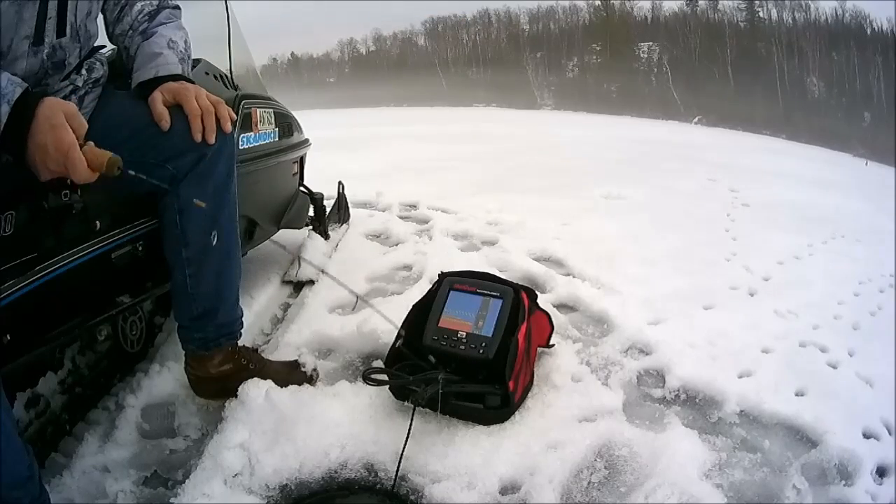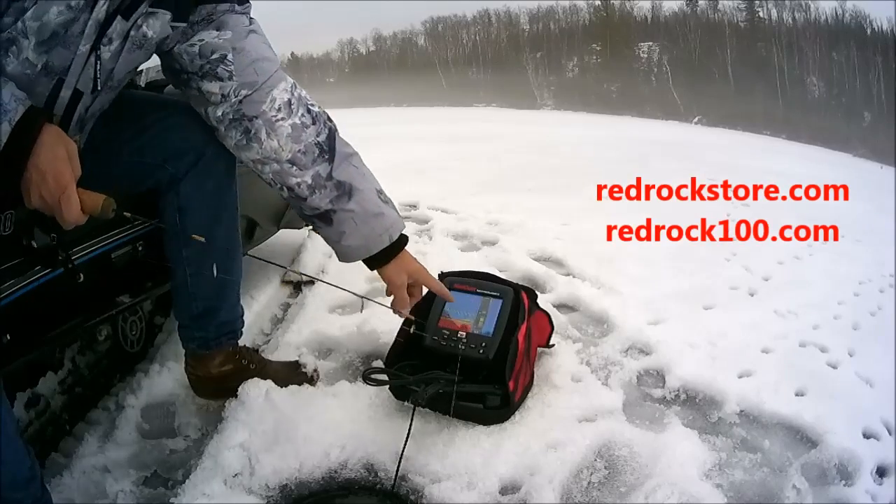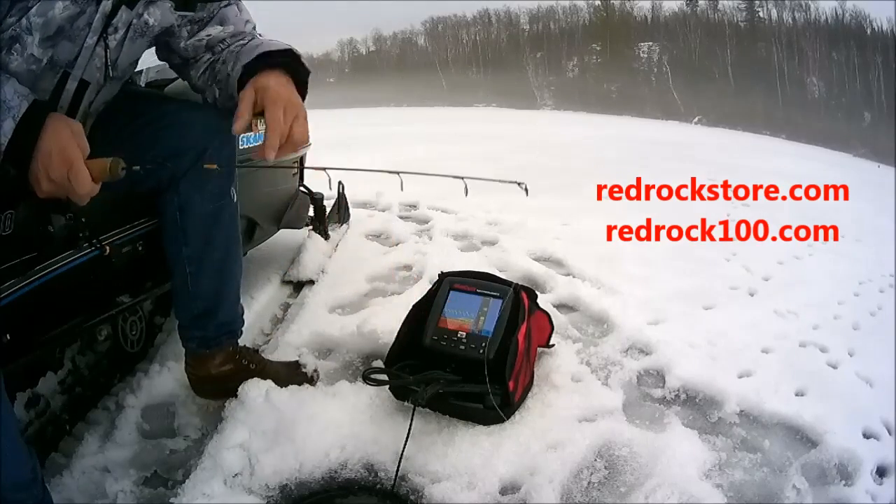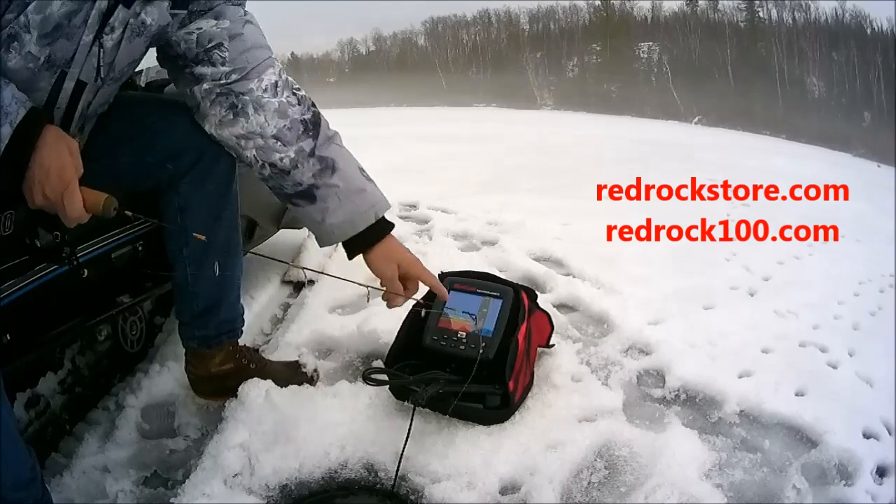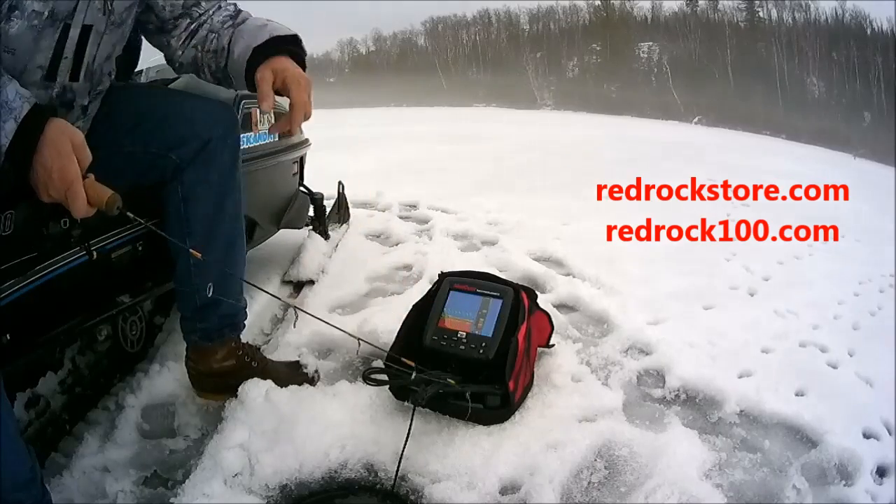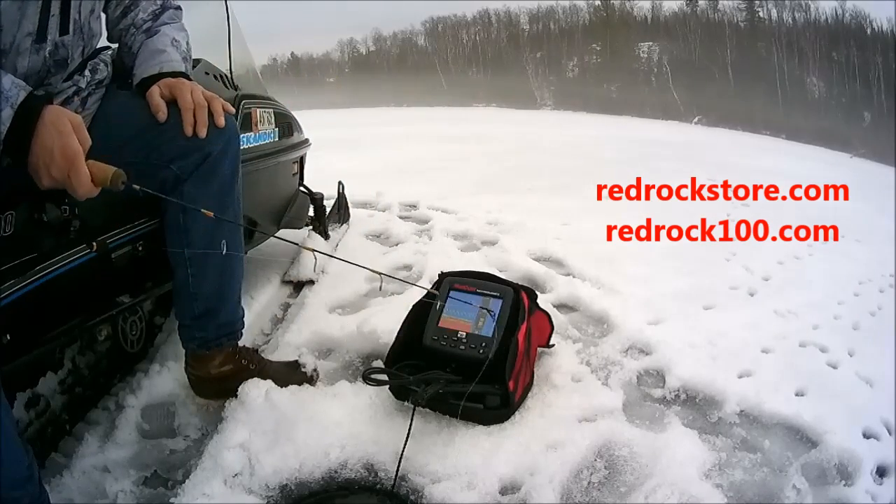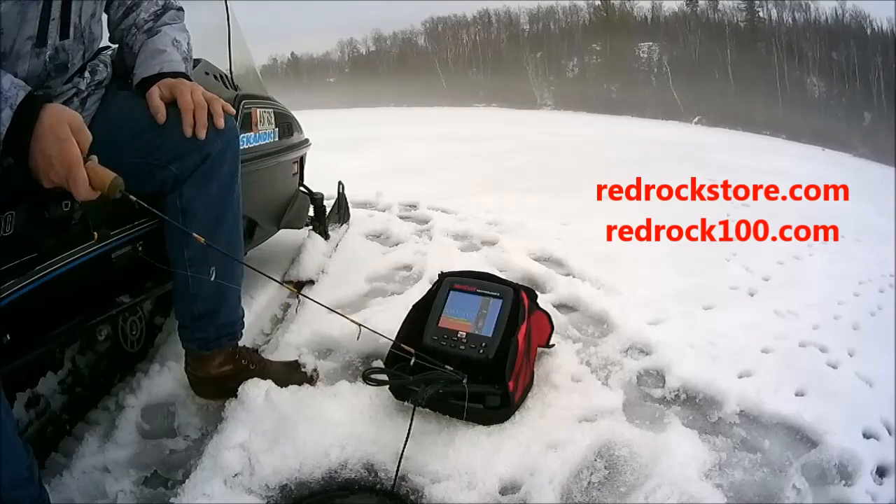There's lots of perch in this area. They hang out on the bottom. And there's another hump. See that right there? Pile of fish coming in again. You can see it on this screen, which is in zoom mode, but it's not as easy to see as it is on the graph. Anyway, that's an LX6. I'm going to continue fishing and try some different holes.